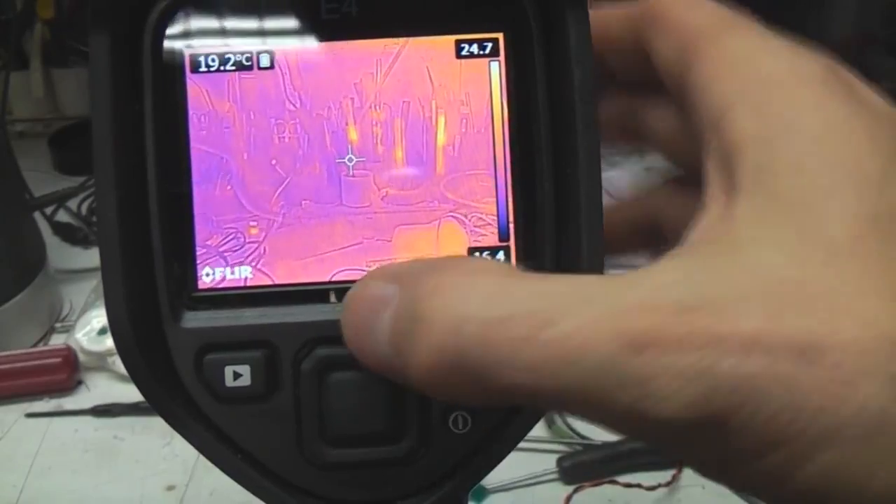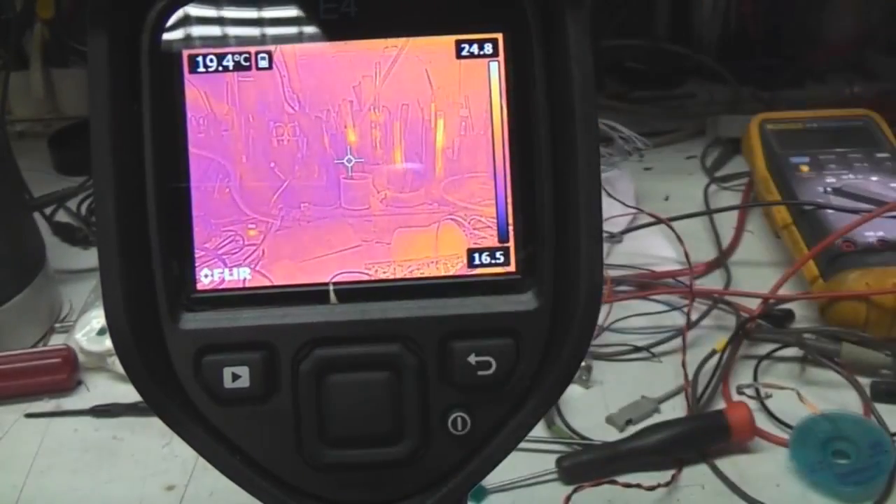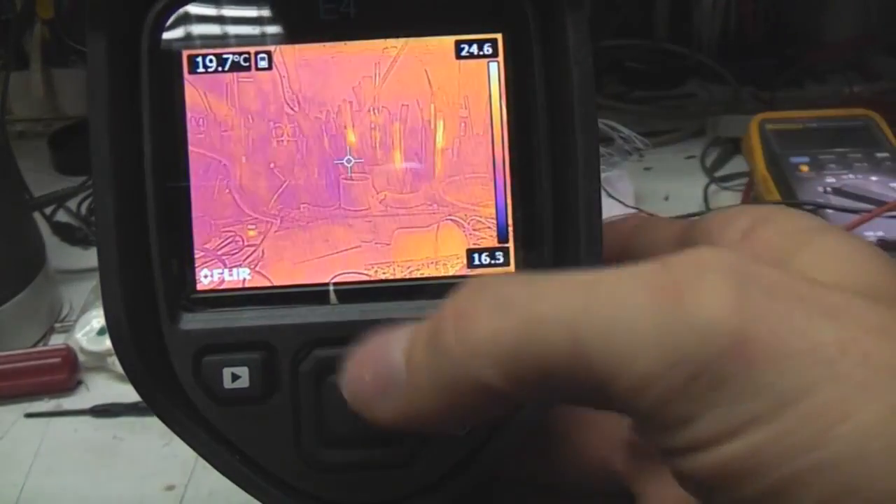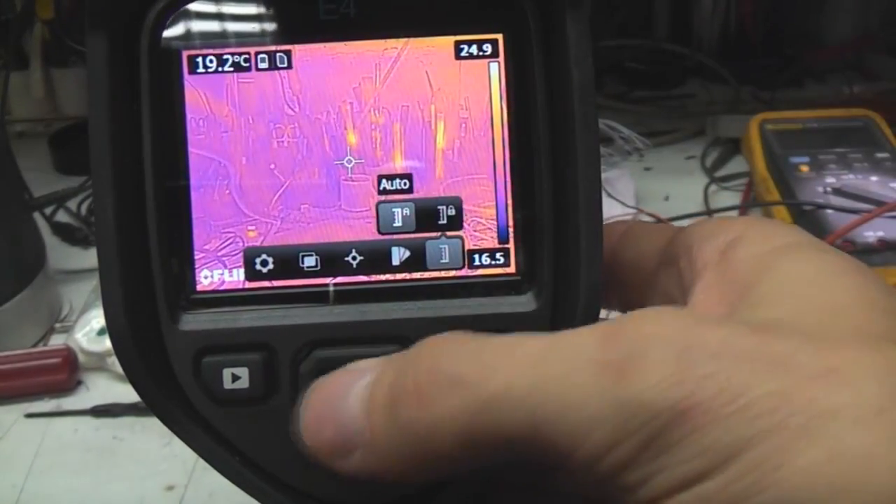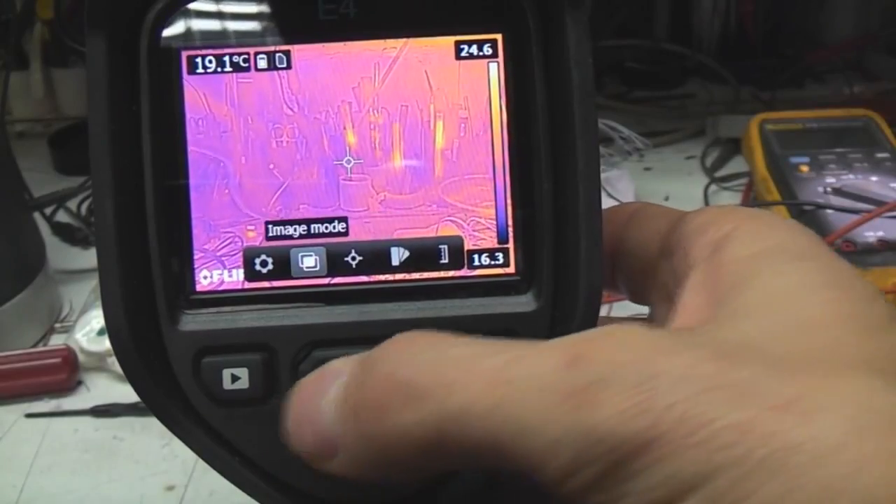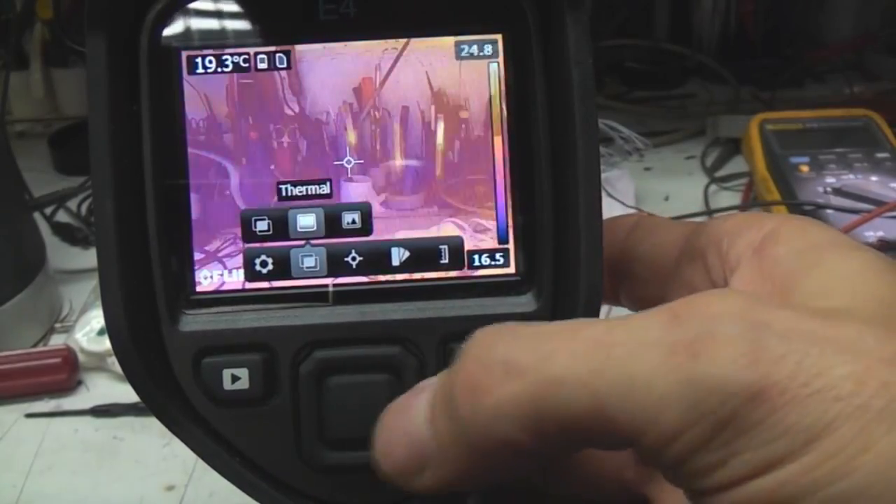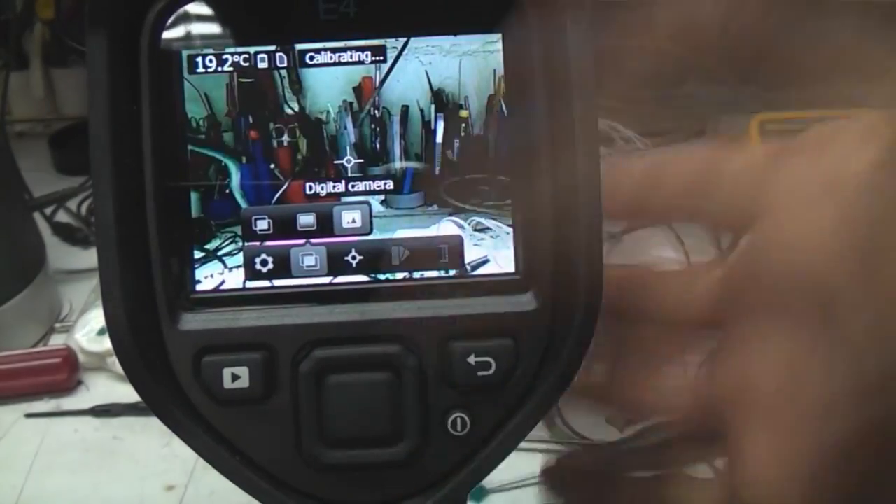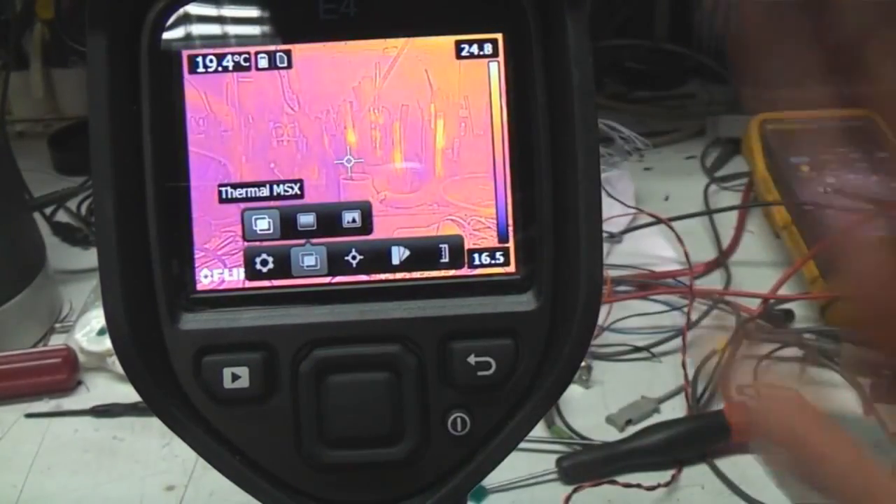They're a complete waste of space unless you're in a menu. Now, there aren't that many things that you want to change on the fly, but one of them, for example, is the display mode. You may well quite often want to change this image mode while you're running. For example, you see something in the thermal image, you want to clarify it in the digital camera. Now it's stupid to have to go into a menu.